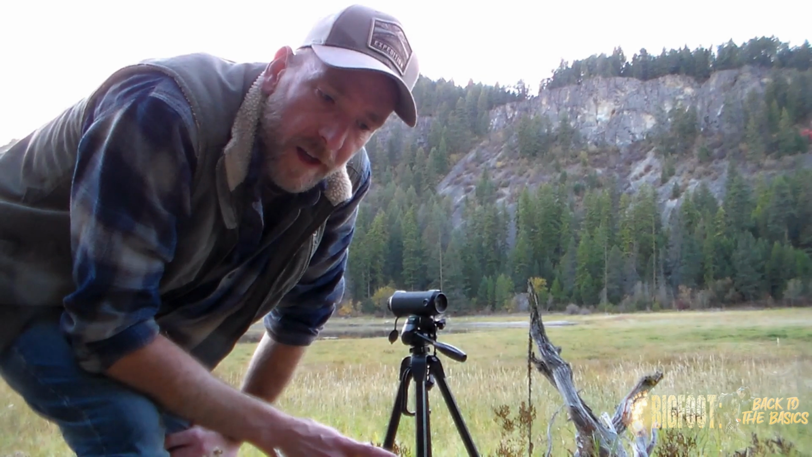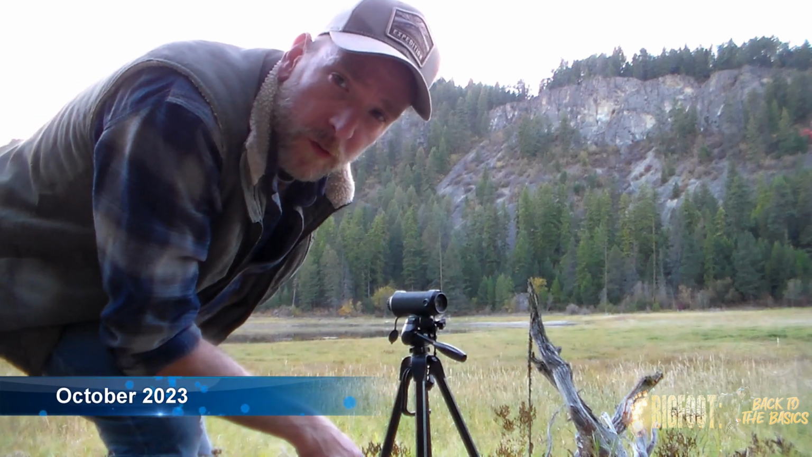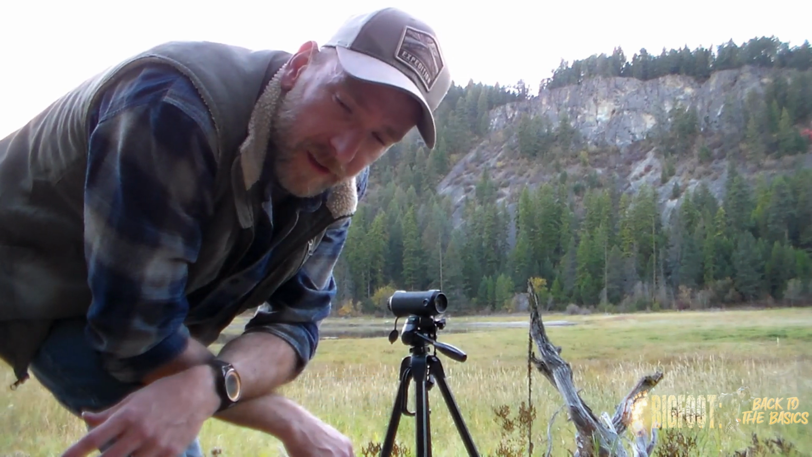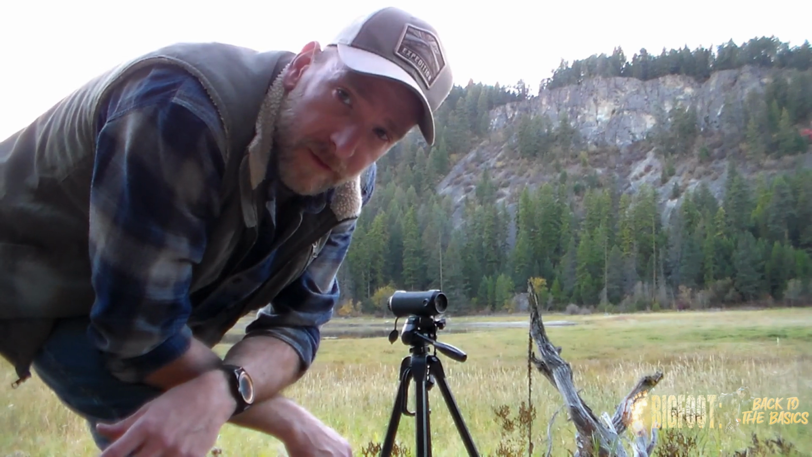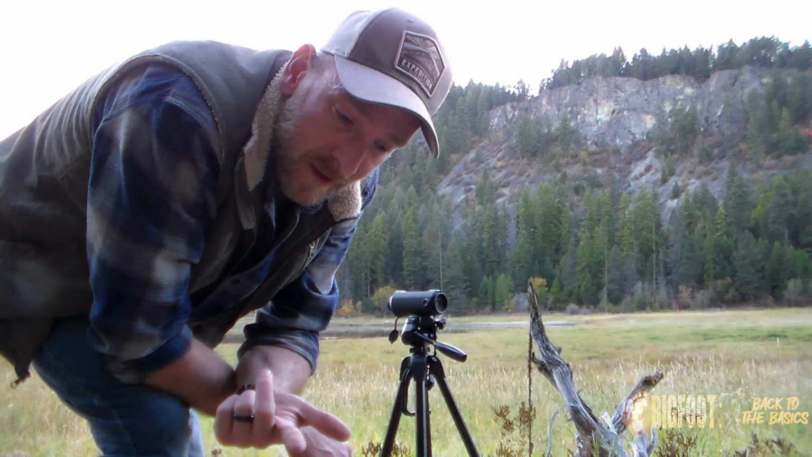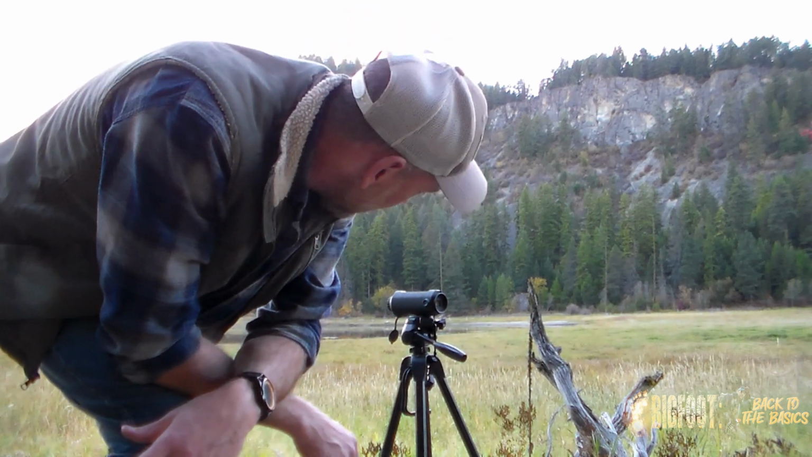So what I'm doing right now is I'm setting up my thermal camera to record down towards the lake. See if anything walks in tonight. So I'm going to turn this sucker on now and just let it run until either memory's full or the battery dies. Plus it'll give me a good test to see how long the battery lasts and how much I can actually record.